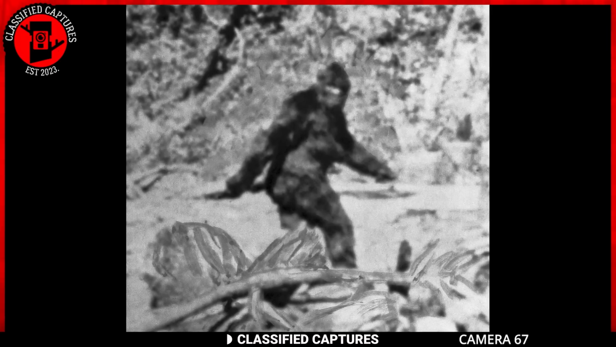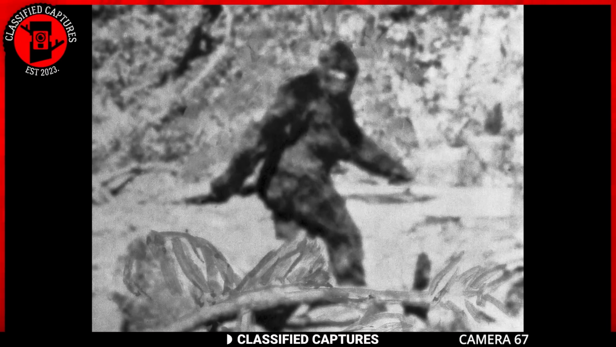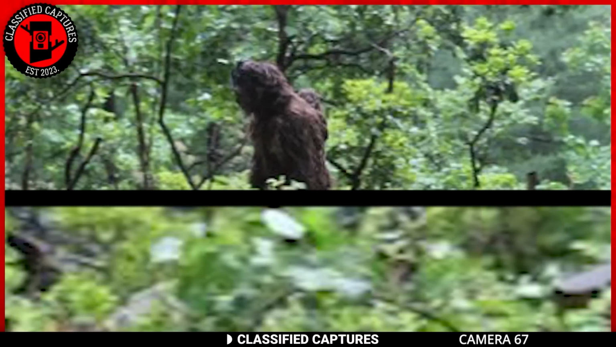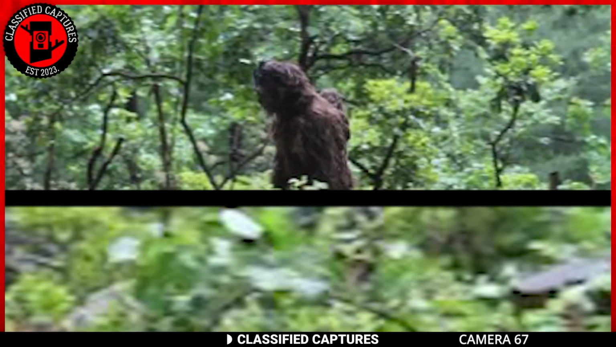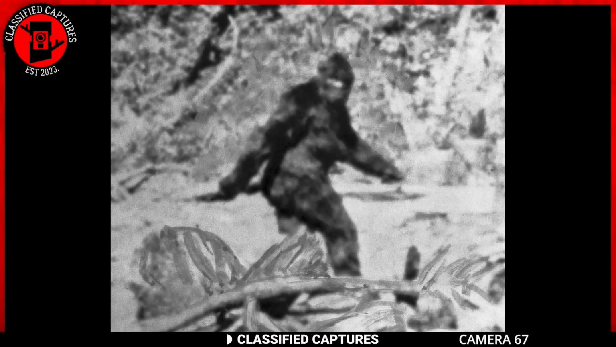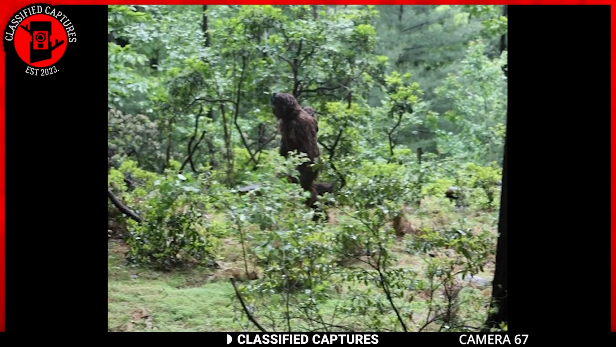Hunters have observed Sasquatch near their hunting grounds, sometimes after a kill, suggesting that these creatures might scavenge or even hunt for meat. The discovery of deer carcasses in Bigfoot hotspots strengthens the argument that Sasquatch may have a diverse diet, including animal proteins. If Sasquatch is indeed omnivorous, this dietary flexibility could explain how they survive in various environments, from dense forests to mountainous regions.